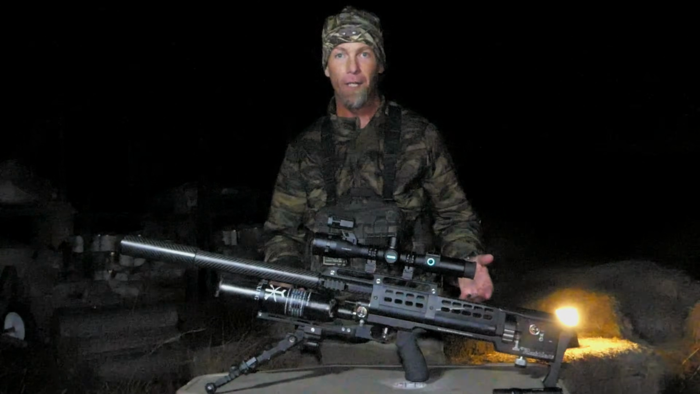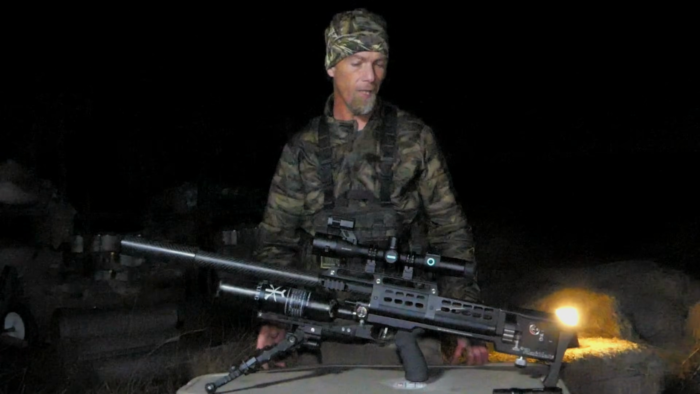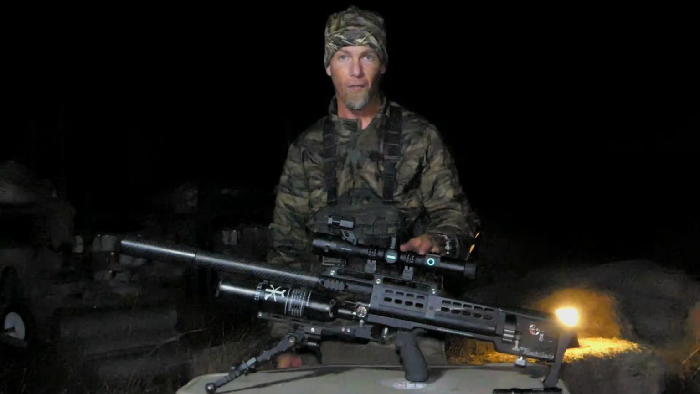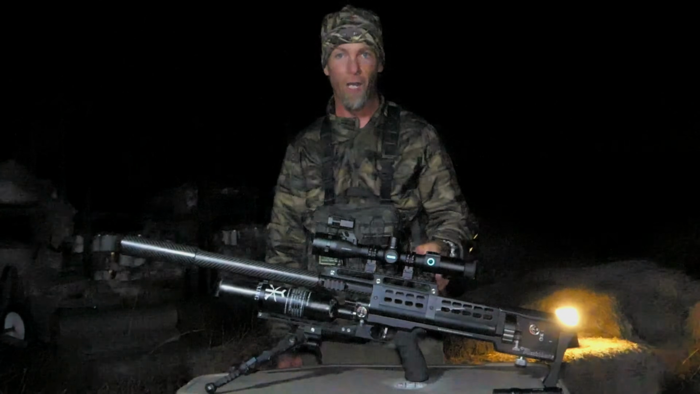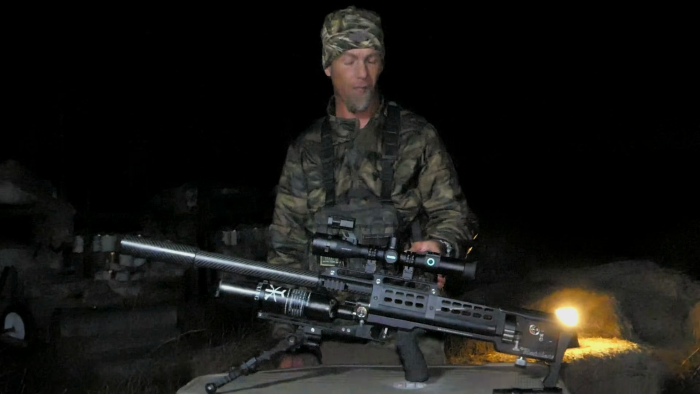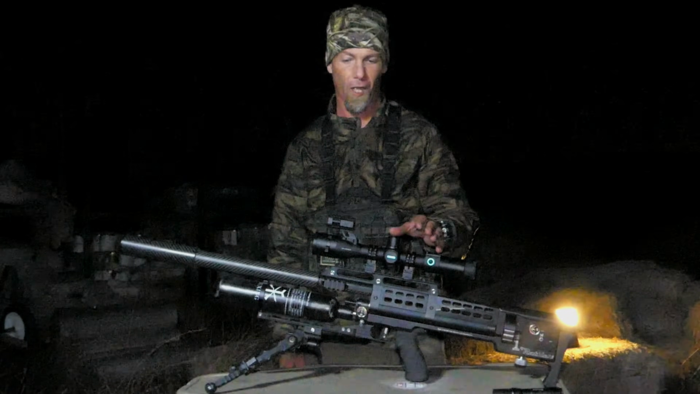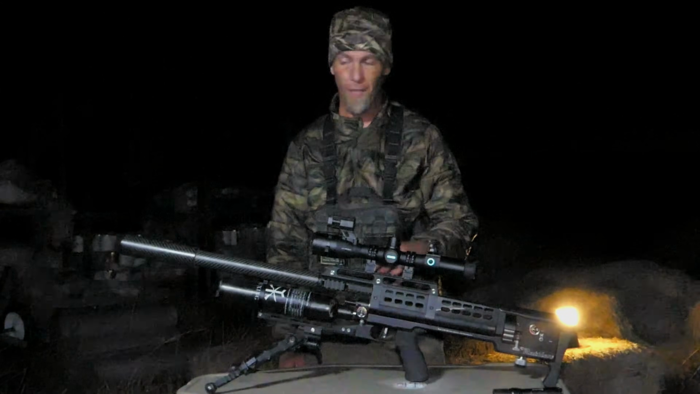Marley and I are out here on a large property tonight. We're going to be going after coyotes, and I brought with me the Western Airguns Rattler in .357 caliber, and I'm shooting the 143 grain NSA slugs, and I've got the gun topped with the PARD Nightstalker 4K. This is a pretty nice setup for coyotes.